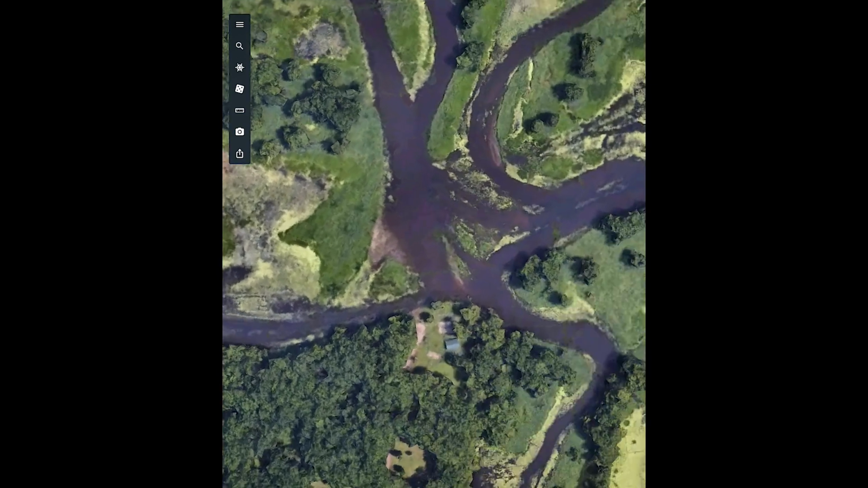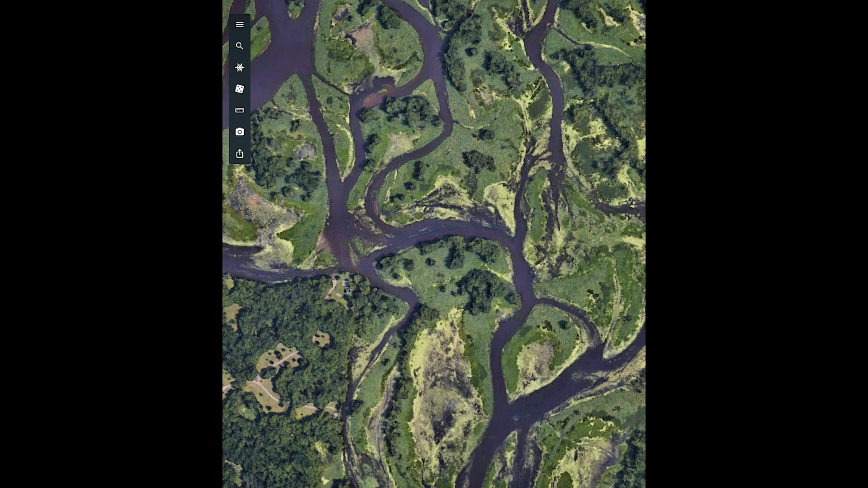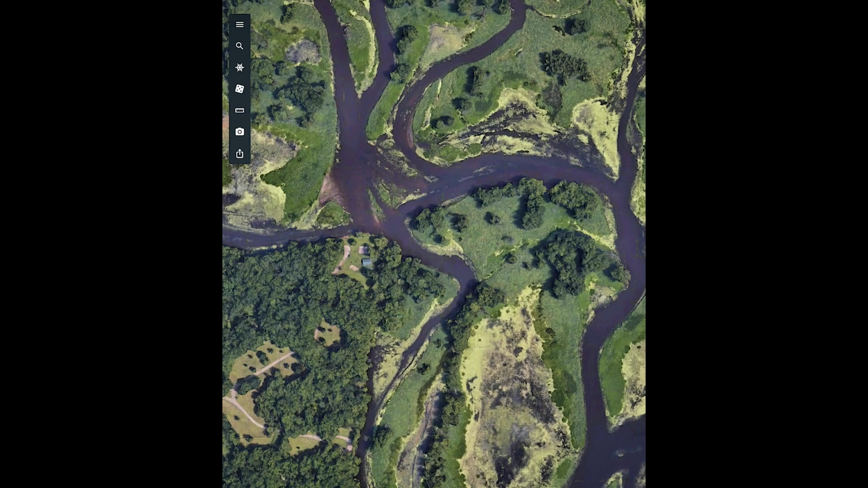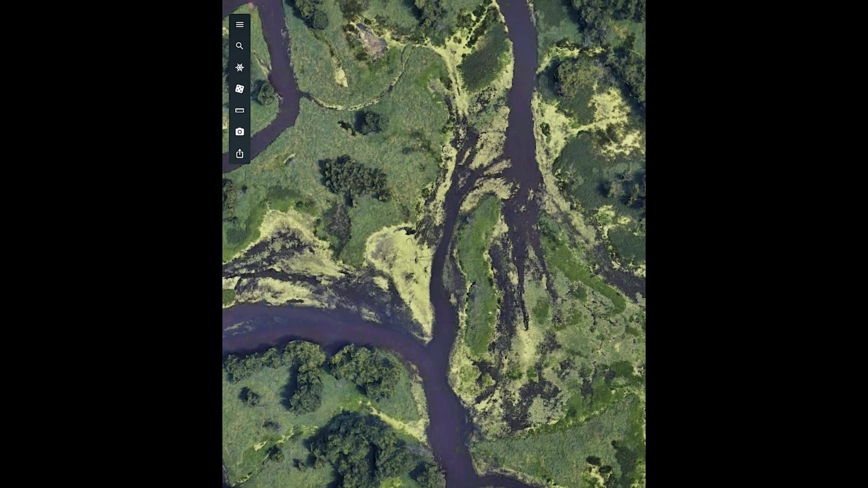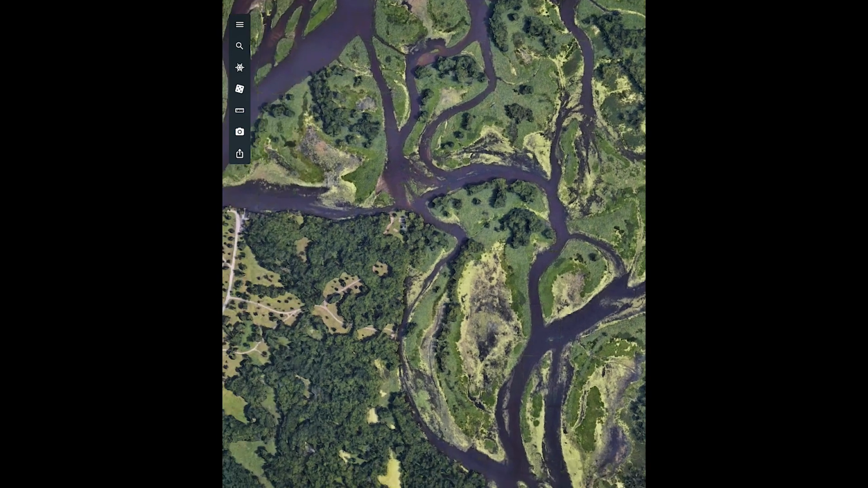Like if I was to zoom in right here and I've got all this flat water right here, the water has to go through this grass. Those are going to be your frog areas. Here's another one right here. You know, this water has to go through this grass, this duckweed. That's the areas that you want to throw those frogs, anywhere you have that current going through the areas like that.